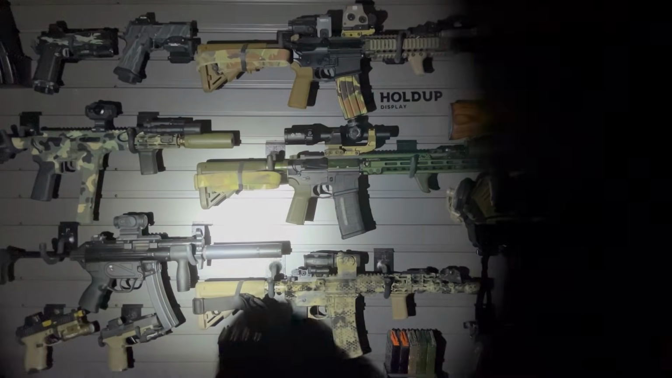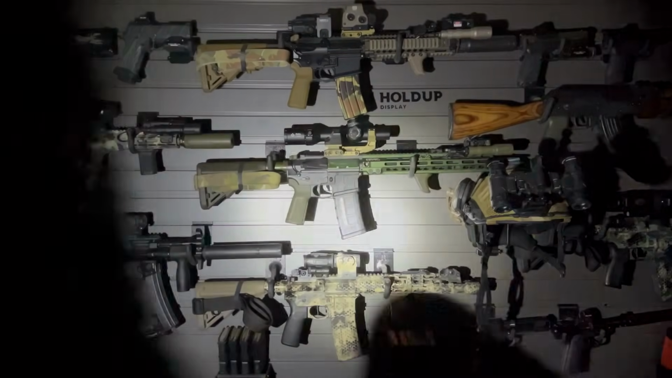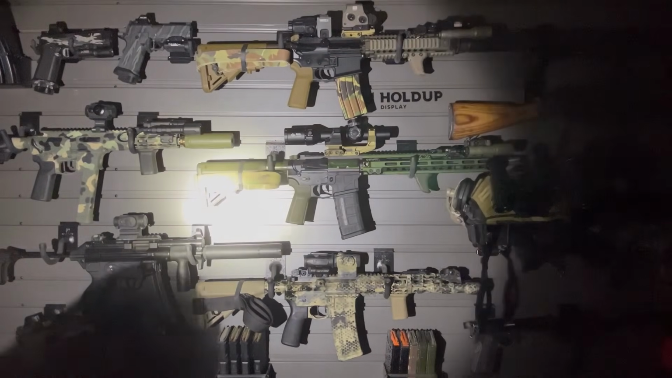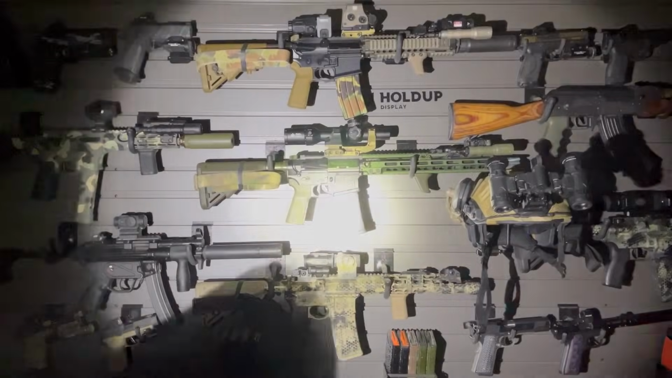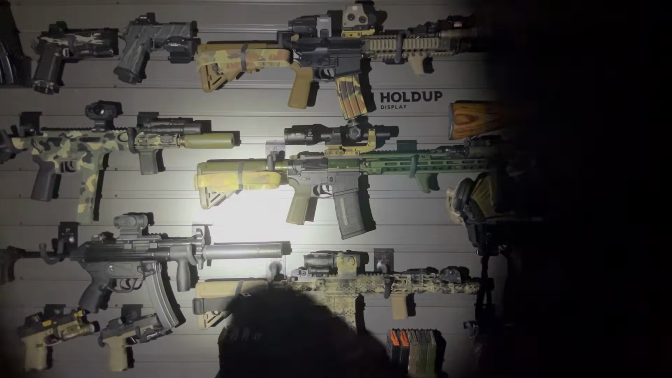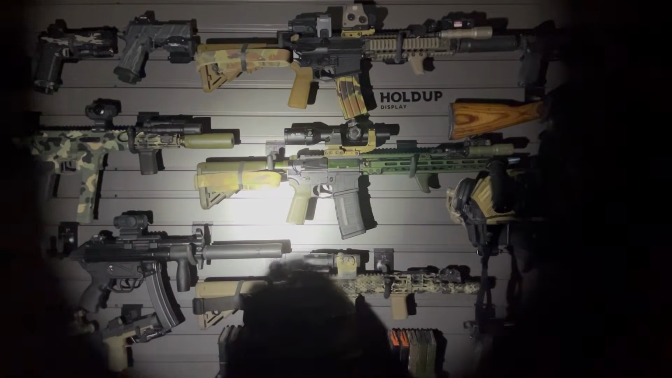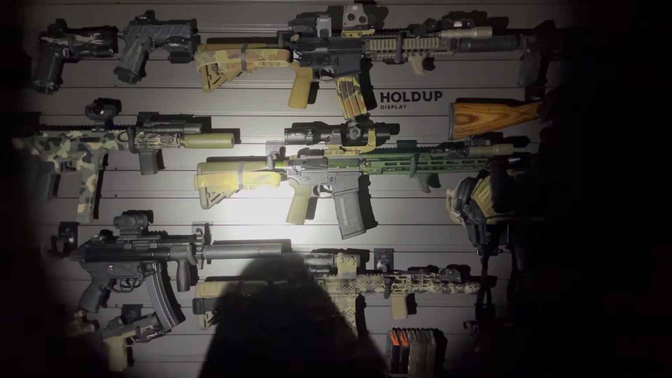This is the 400 lumen white light that comes on it. Compare it to the Modlite. Yes, the Modlite is brighter, but it's also much bigger. And it's a Modlite, so that's to be expected. This is totally usable though if you wanted to put it on a small platform and not have a separate laser and white light.